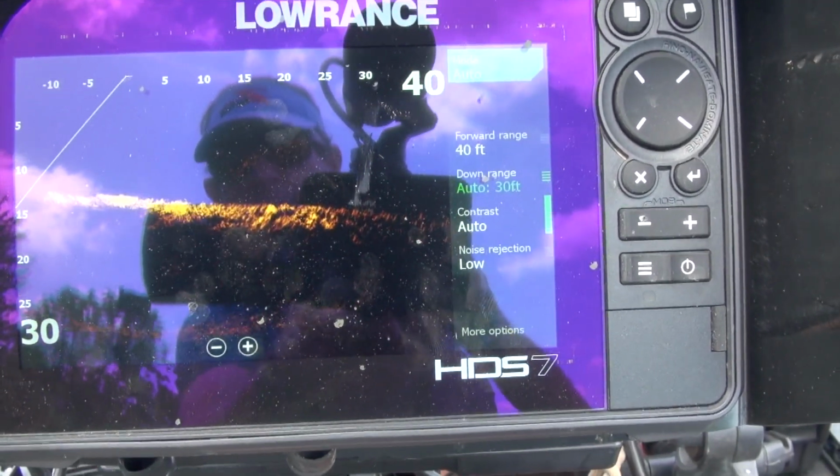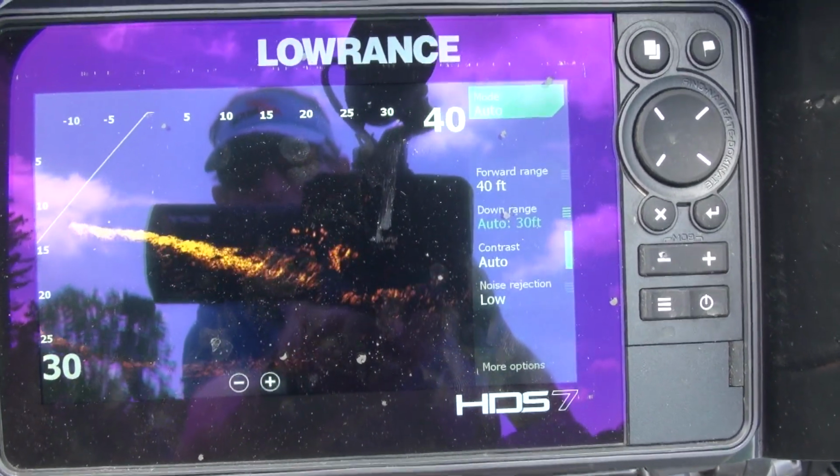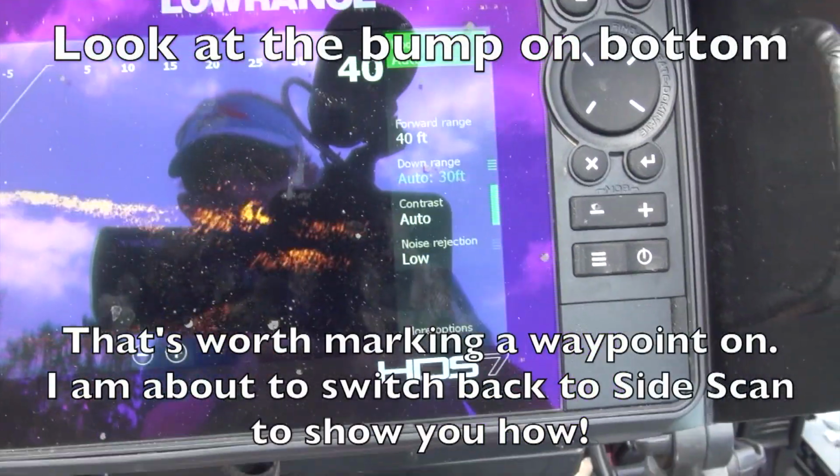What are they holding on? There's some kind of structure out there. I'm panning left, right. What is that? Something's out there.